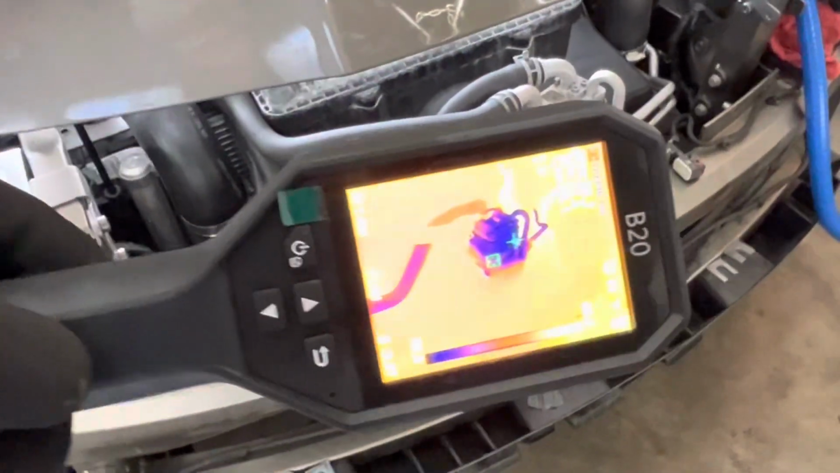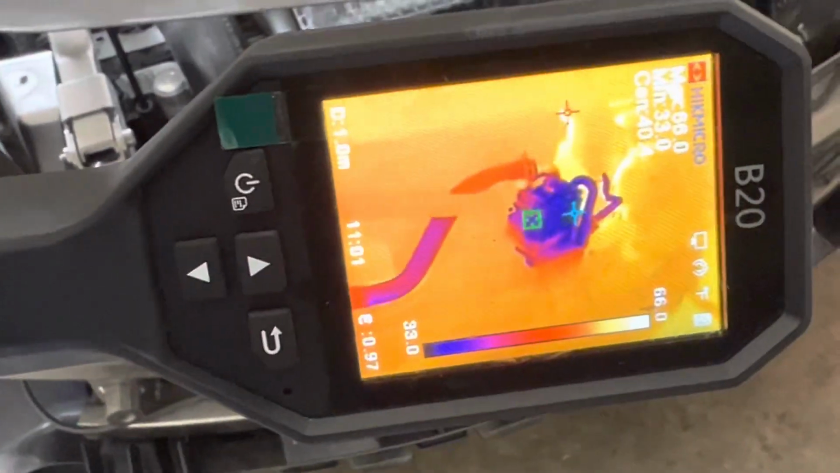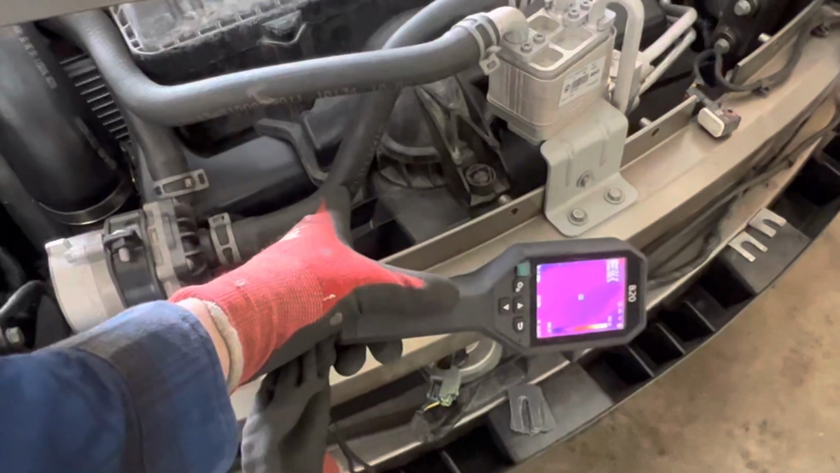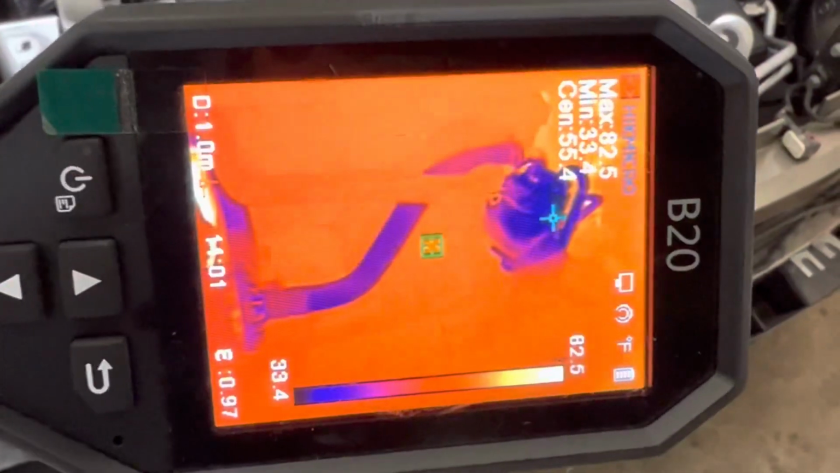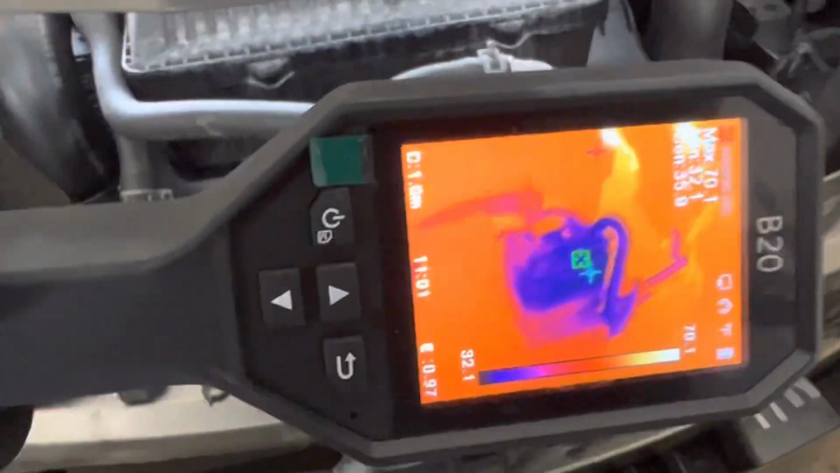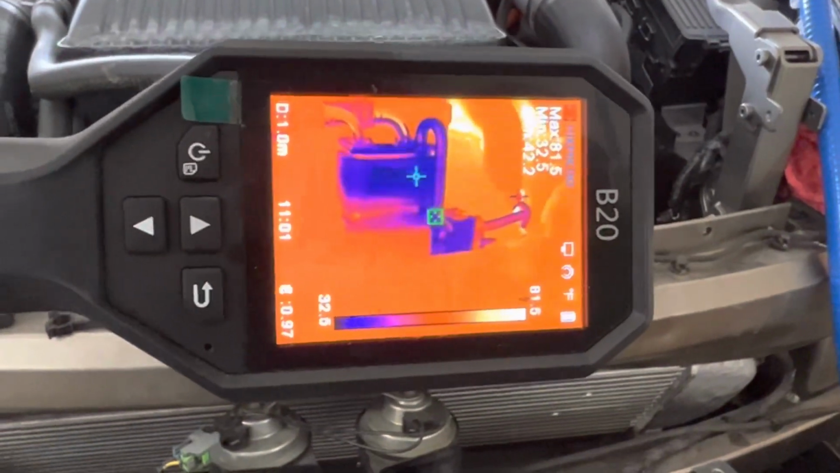So if we look here, look at the coolant hoses. You can see this hot. This one is warm. This one is cold. You can see that in the picture there. And if we go over to the heat exchanger, you can see where the heat exchanger is warm and the heat exchanger is cold.